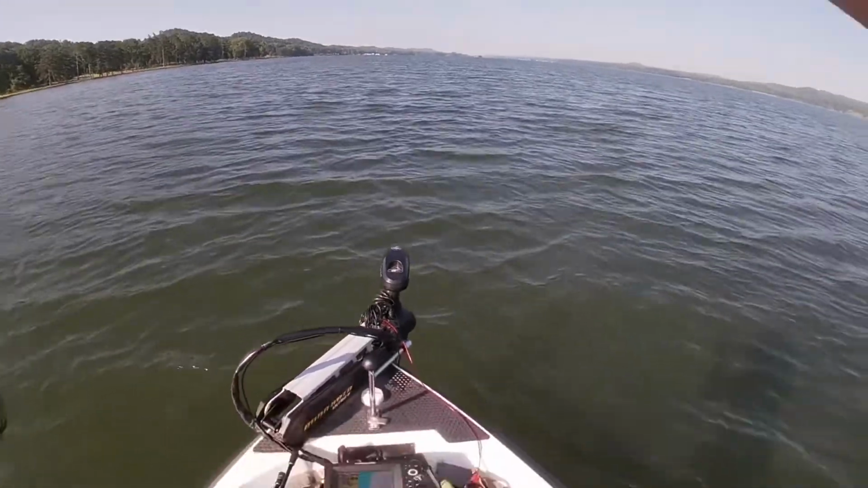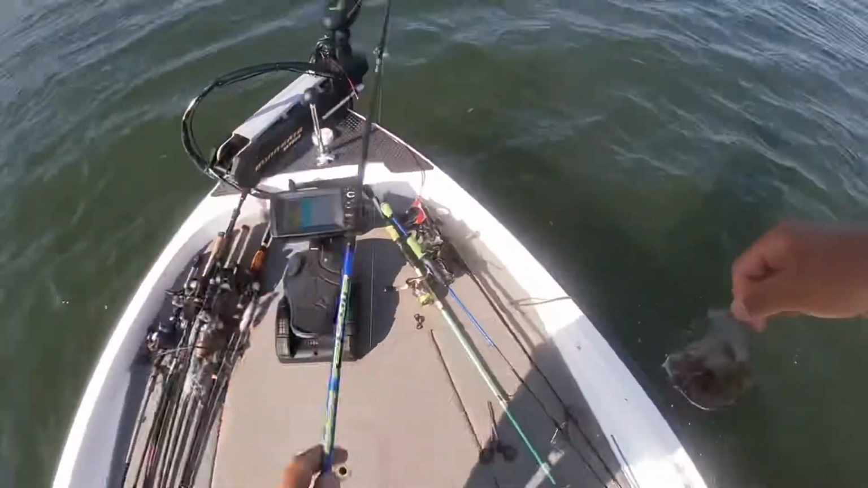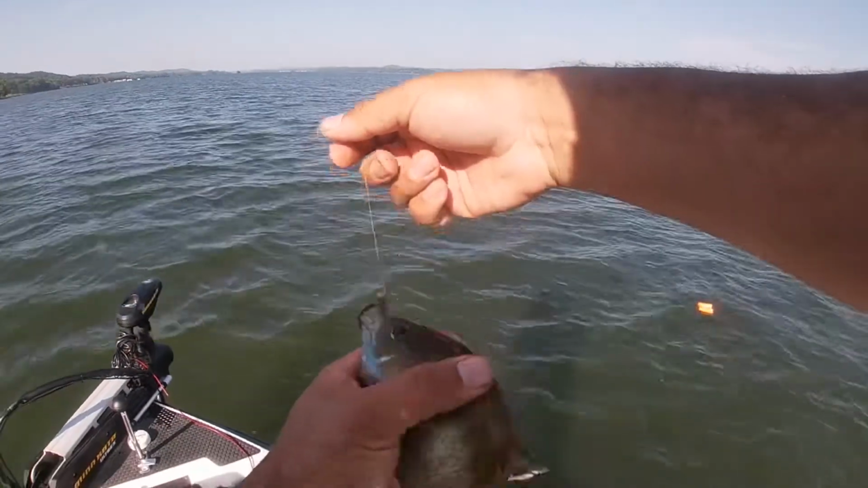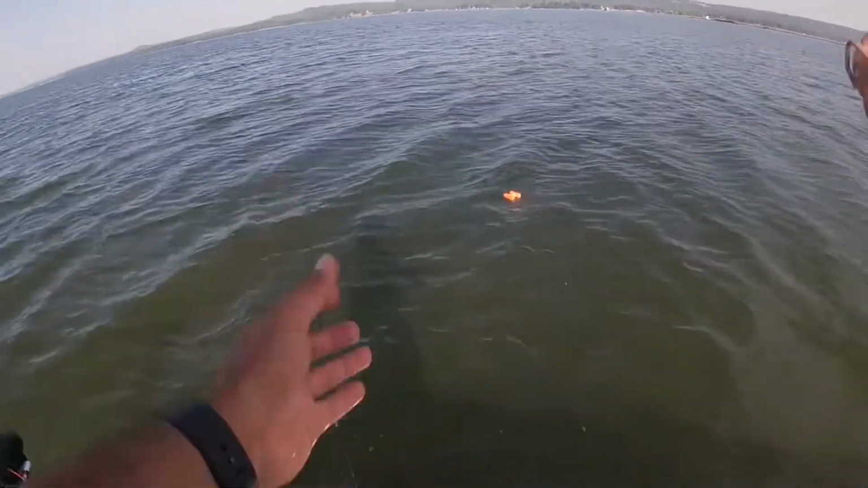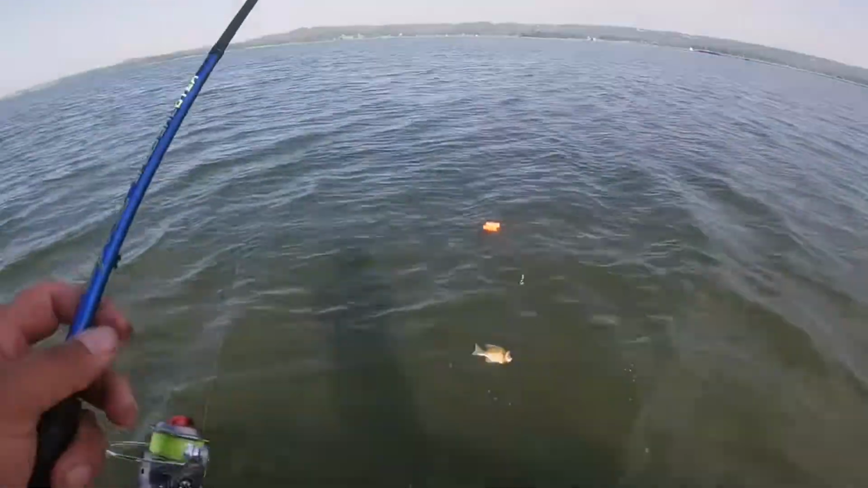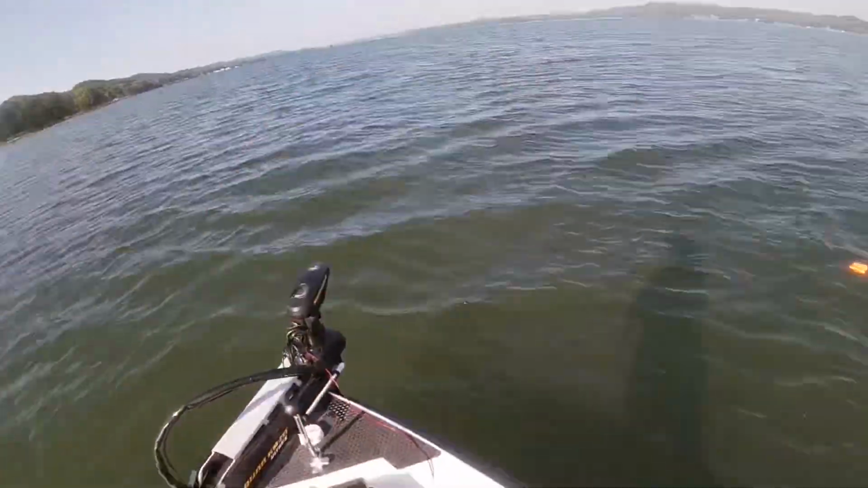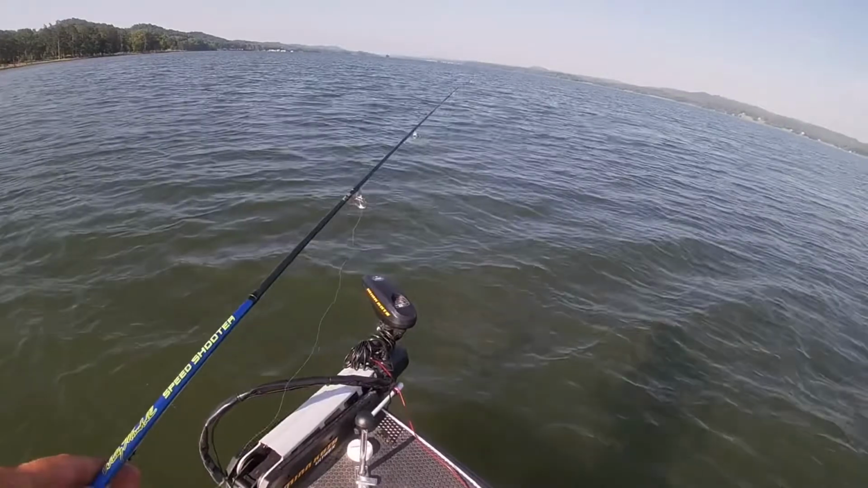There's another one. They're loaded down there. There's another small one. We'll throw that fish back. See if there's any over right here in front of us, because these beds, like I said, they were pretty spread out.